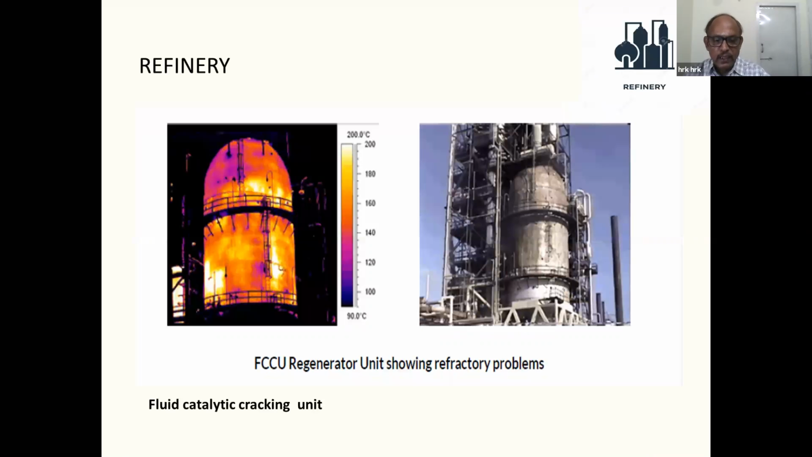Similarly, the fluid catalytic cracking unit is also the same, where you are fractionating the crude and we get petrol, gasoline, whatever we want from it. In this also, heat is the most important. We use a lot of heat. If the surface does not have uniform heat, then wherever there is a hot spot, you can find out there is a temperature leak. Then we have to take corrective action, take preventive maintenance, and make a shutdown plan for shutdown maintenance.